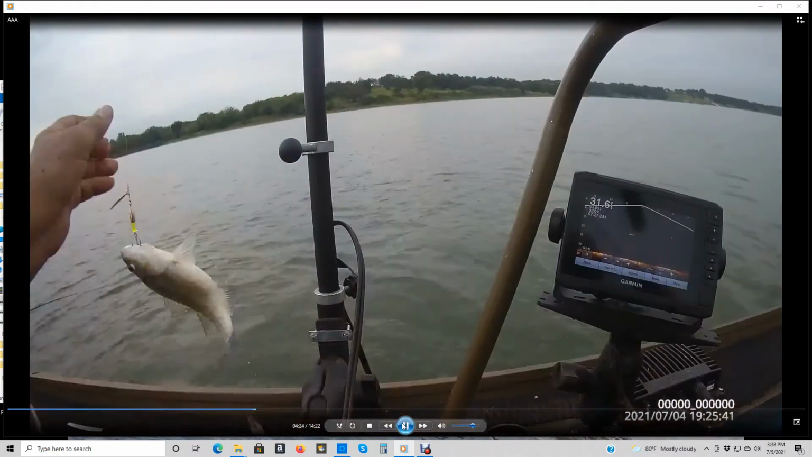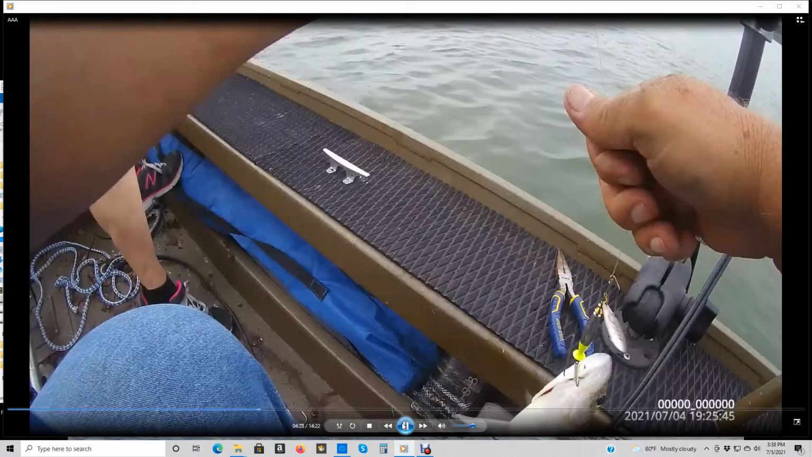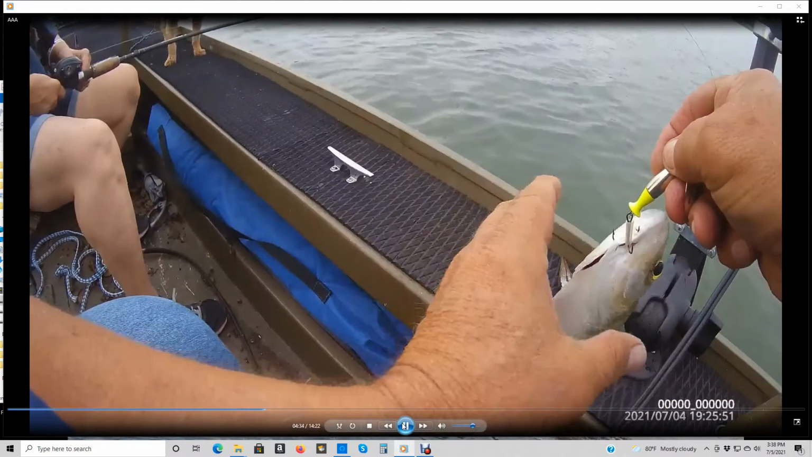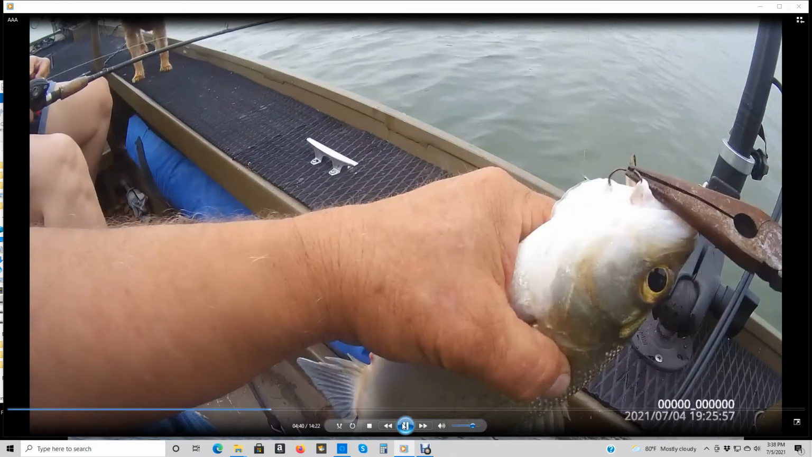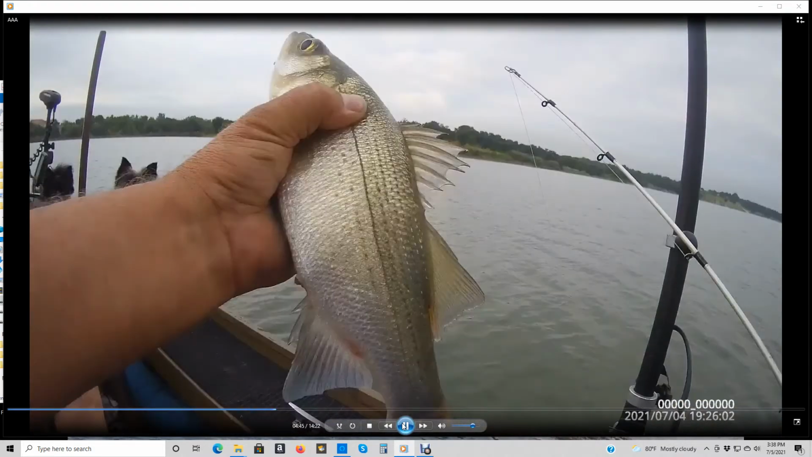But anyhow, for crappie, I'm sure if you was to run a Thumpter on a crappie, it'd probably scare them away. But the Livescope is great for crappie because you can pull up to a tree and you see what depth the fish are, how many fish are around the tree.